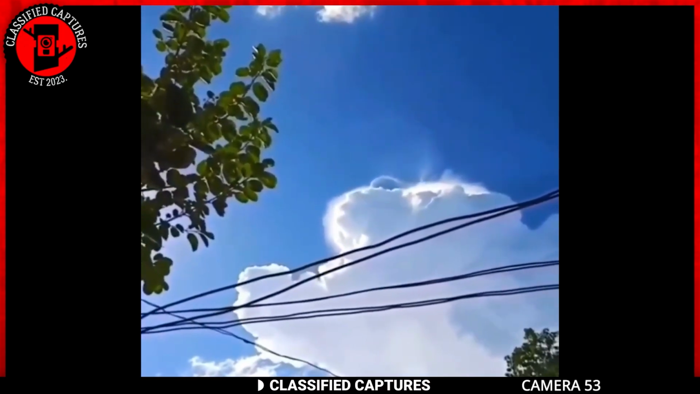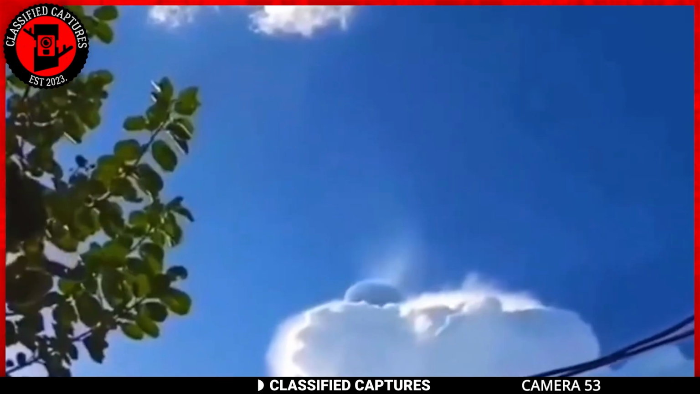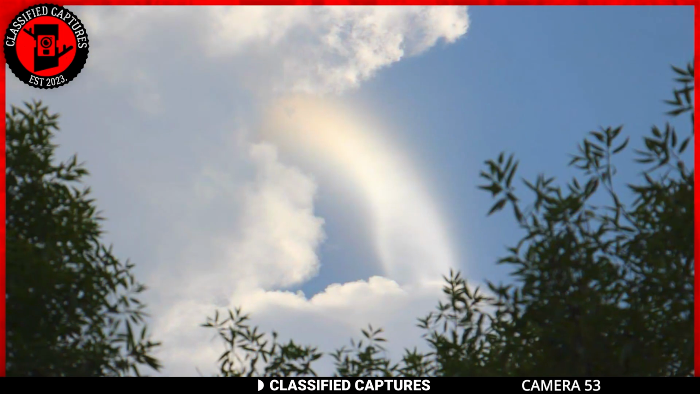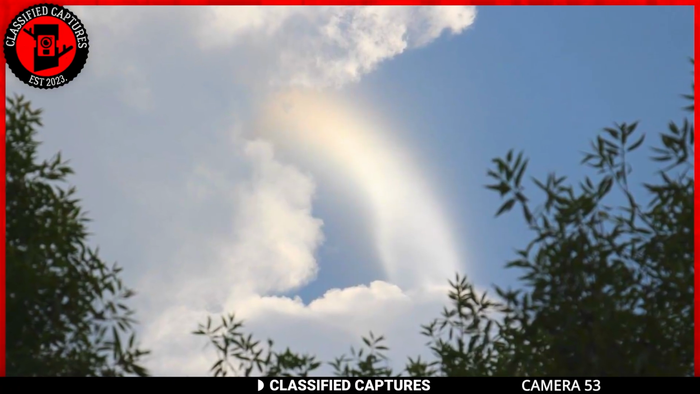Before you entertain all sorts of thoughts, allow me to say, don't be alarmed. What you're seeing could be a fascinating weather phenomenon called the crown flash. Now, let me break it down. Sunlight passes through small ice crystals above a cumulonimbus cloud.